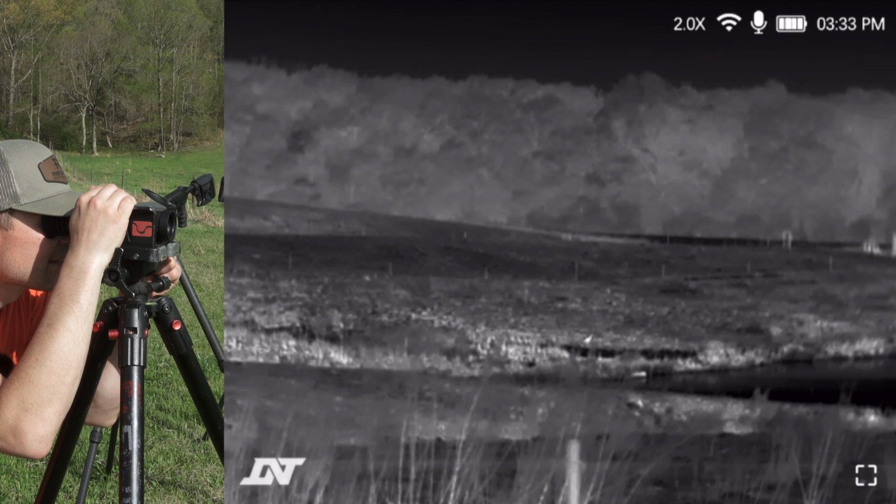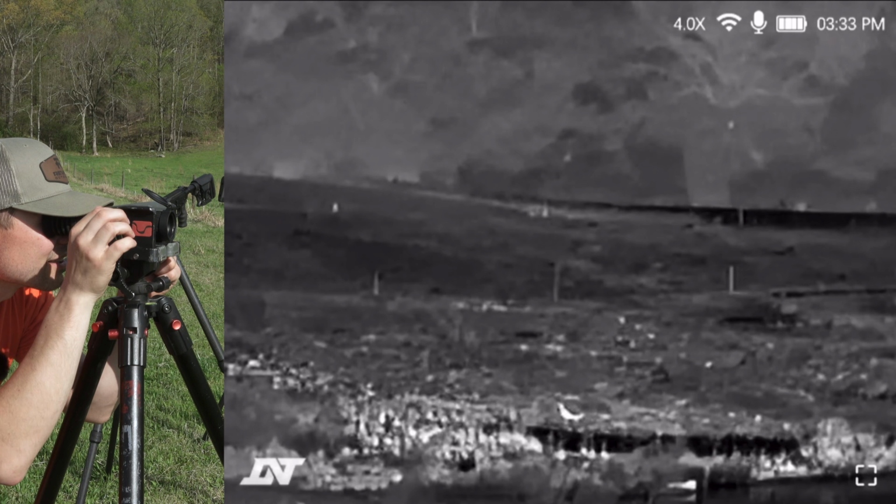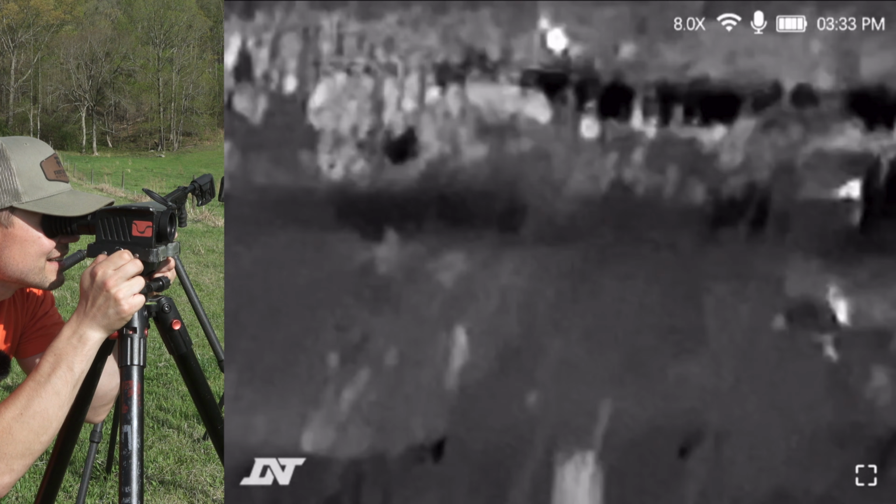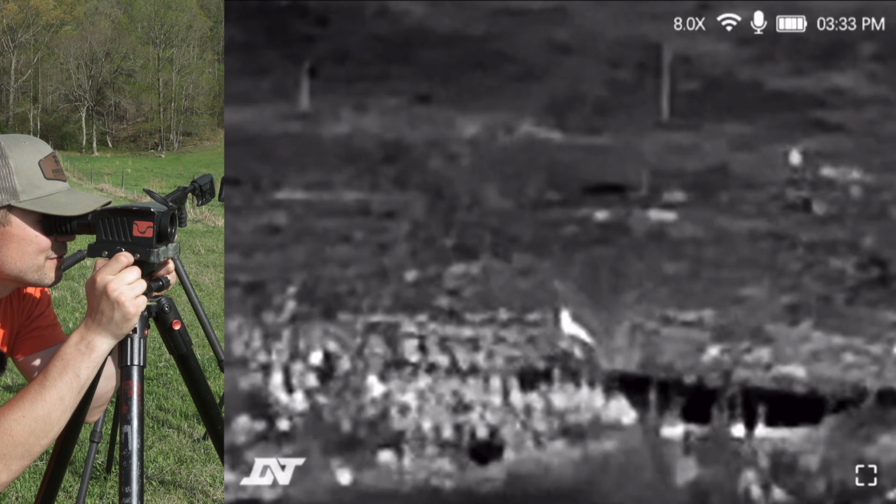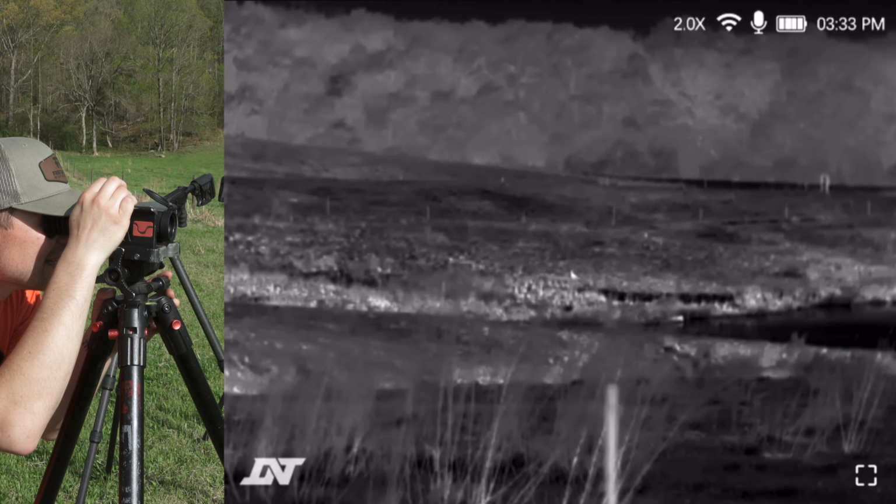We have a crane down here at the edge of the pond that I'm going to zoom into and just show you the clarity that we have on it at 8x. Again, this is an optical zoom, so this is where that image booster is going to come into play. You can see that that is moving around. If you want to zoom back out, you're just going to press that again, and it's going to allow you to zoom back out.